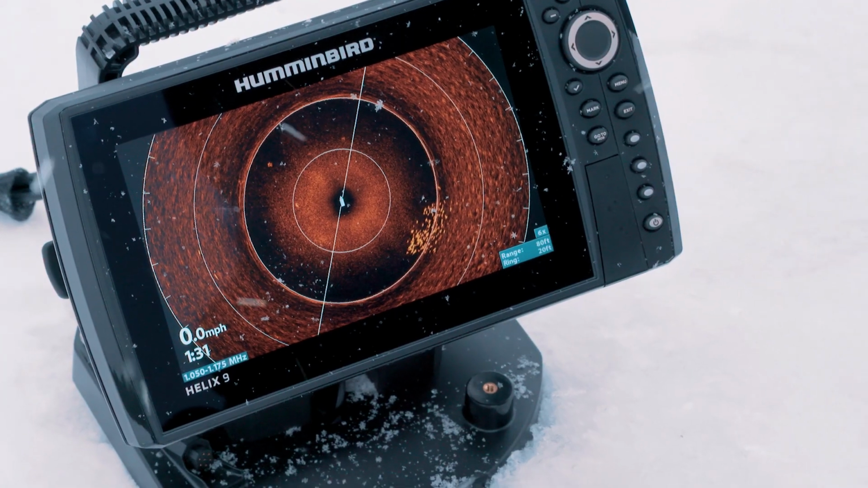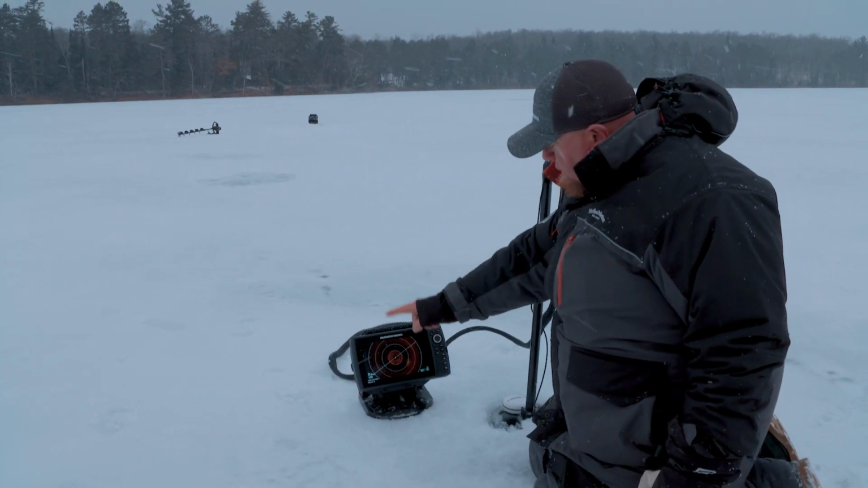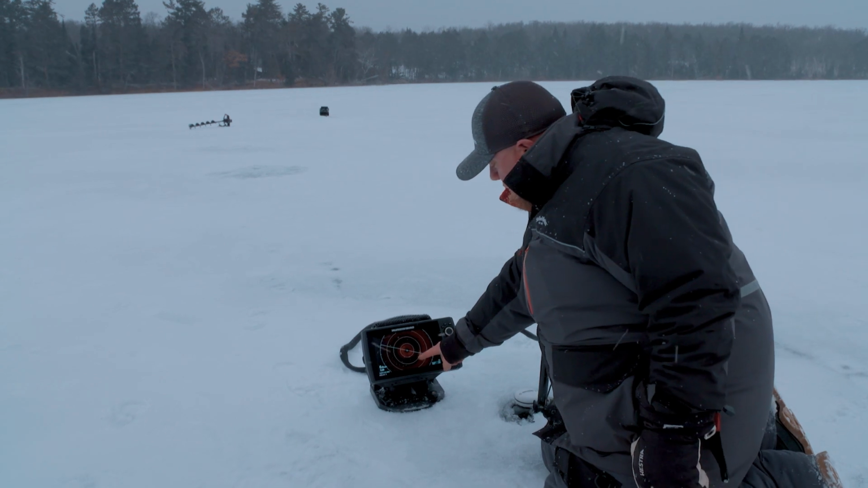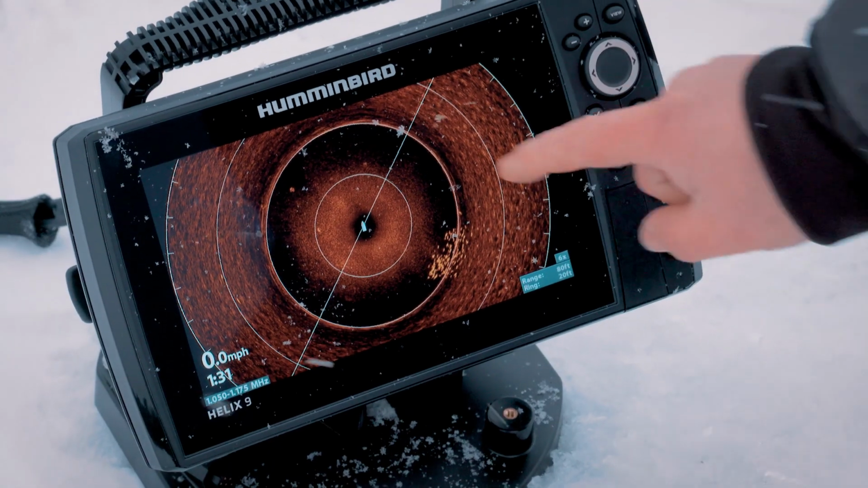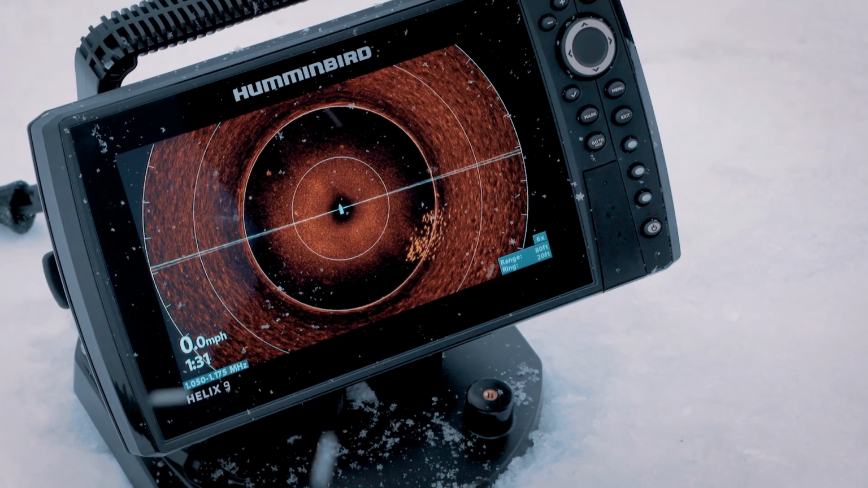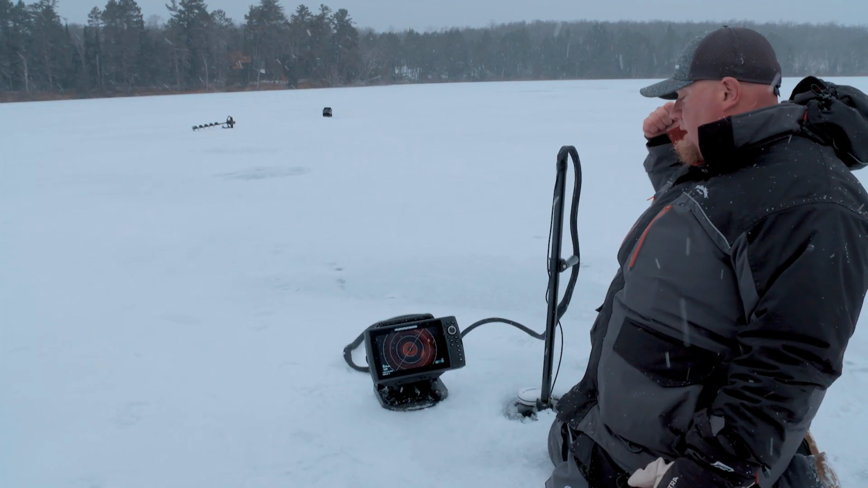You drill holes, you look around, and when you mark those big schools, like I'm waiting for this to spin one more time to see which direction these fish are going, and then I'm gonna go get ahead of them. See, I can already see that this school here jumped ahead about 3 or 4 feet. So I know my range rings are obviously 20 feet right now because I'm set at 80. So I know that this school of fish is 20, 40, literally 40 feet right to my right.